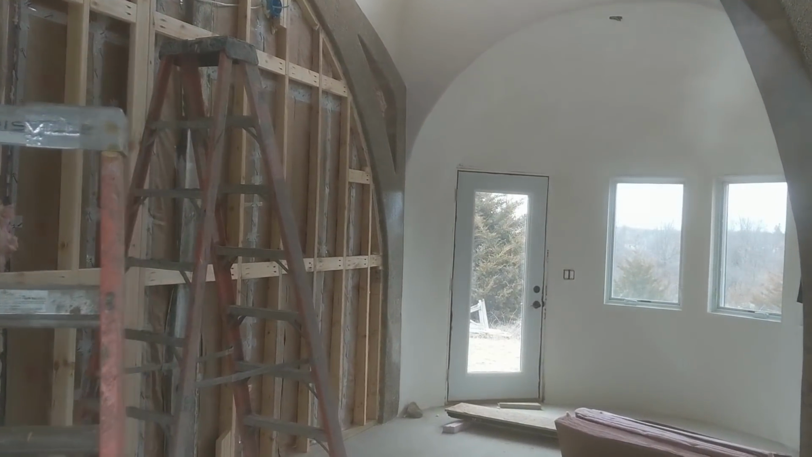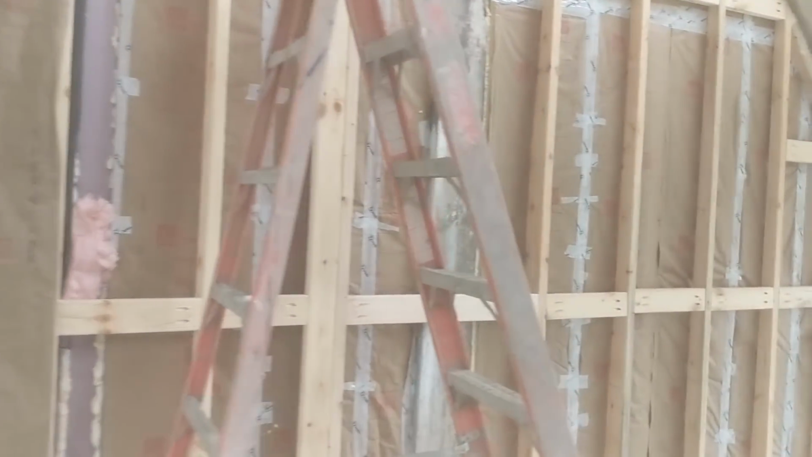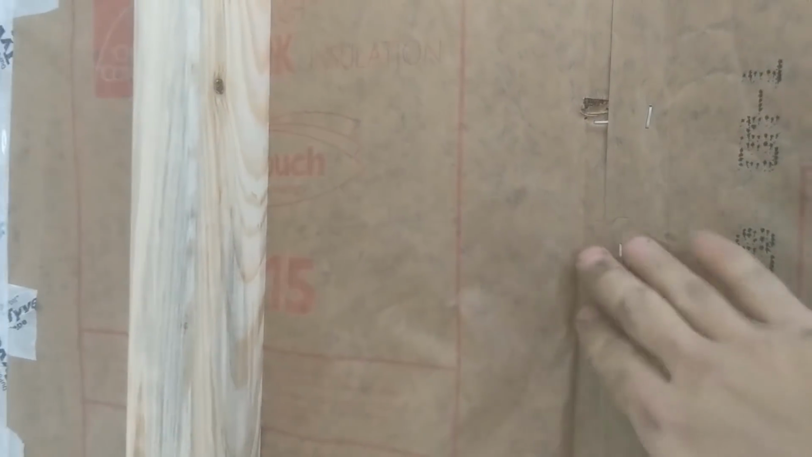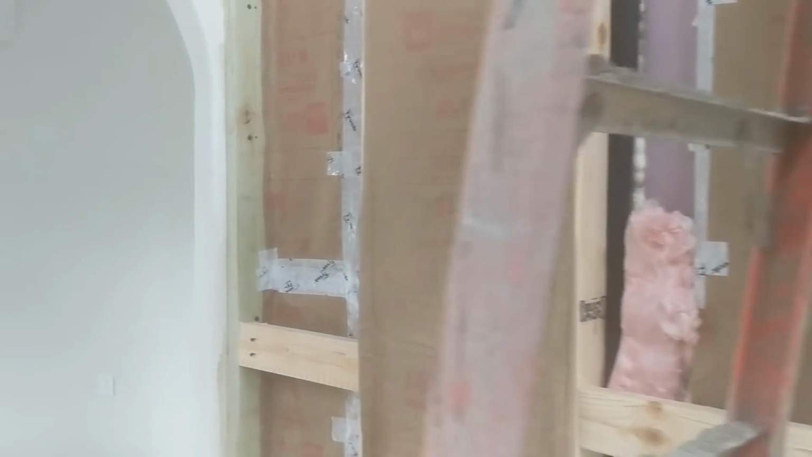Sherry's been working on this new double wall between the playroom and the guest room. We have already insulated the first layer. So there's insulation here, and there's a stud from the other side here. The studs are offset by about 8 inches so that the sound can't travel directly through. And now we're insulating this new layer.